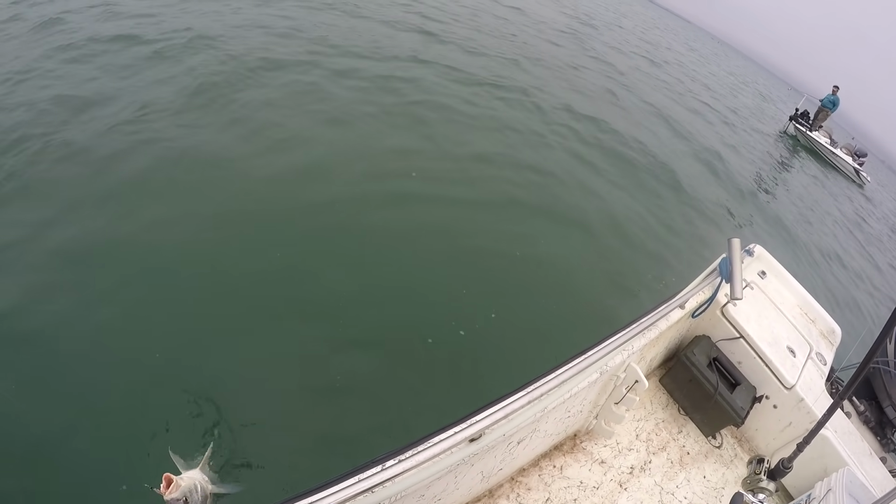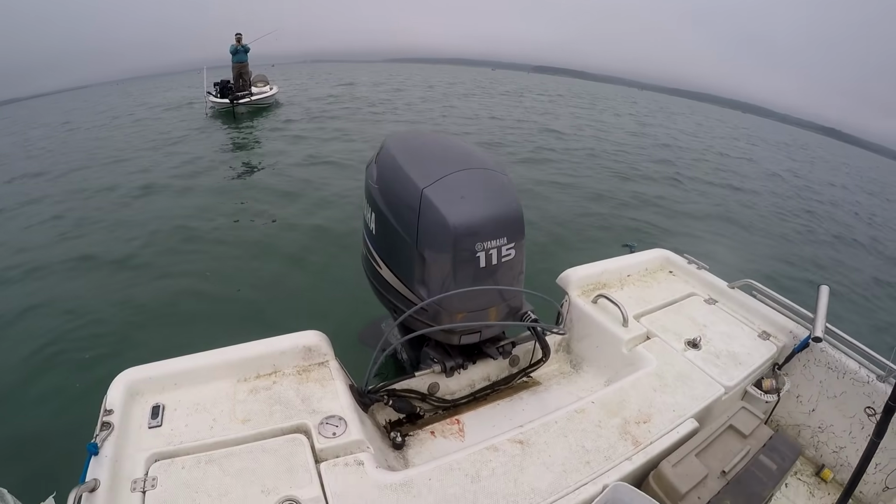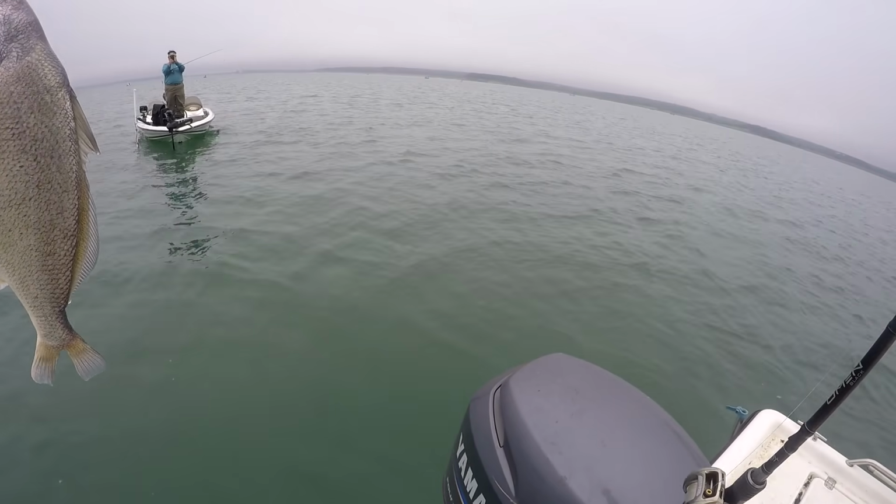And they'll take soft plastics, they'll take spoons, they'll take everything. It kind of changes the pace up a little bit, makes it kind of fun.